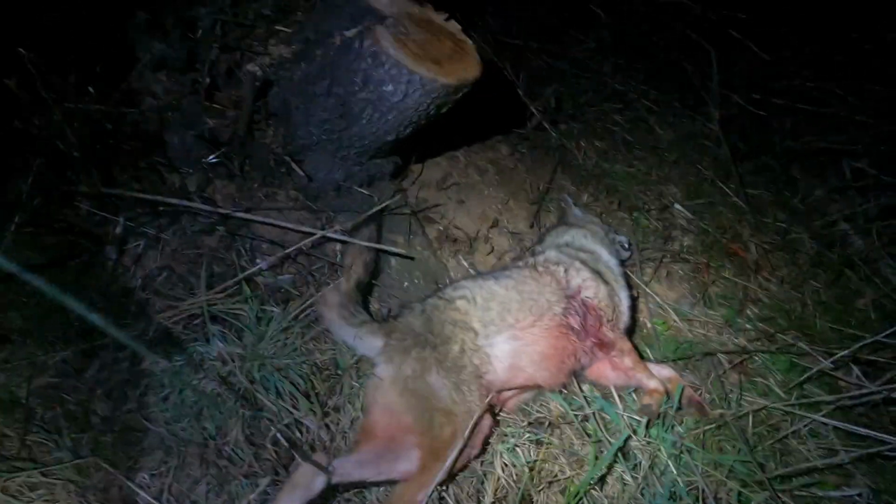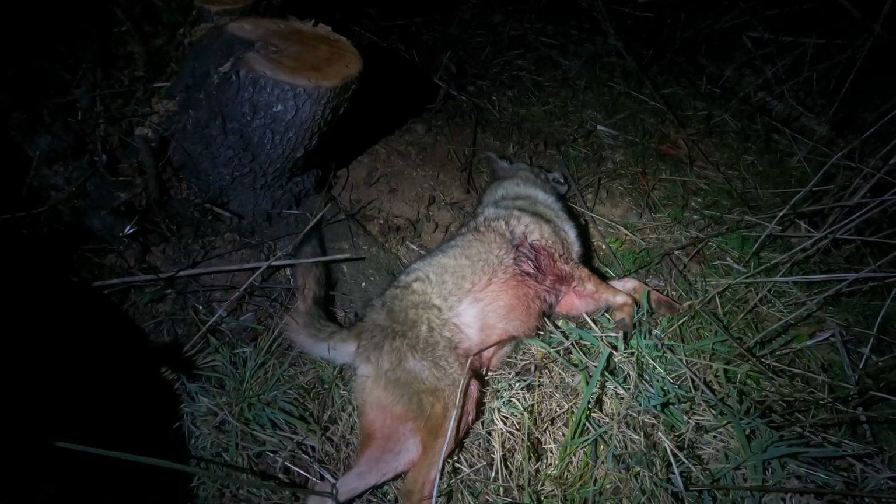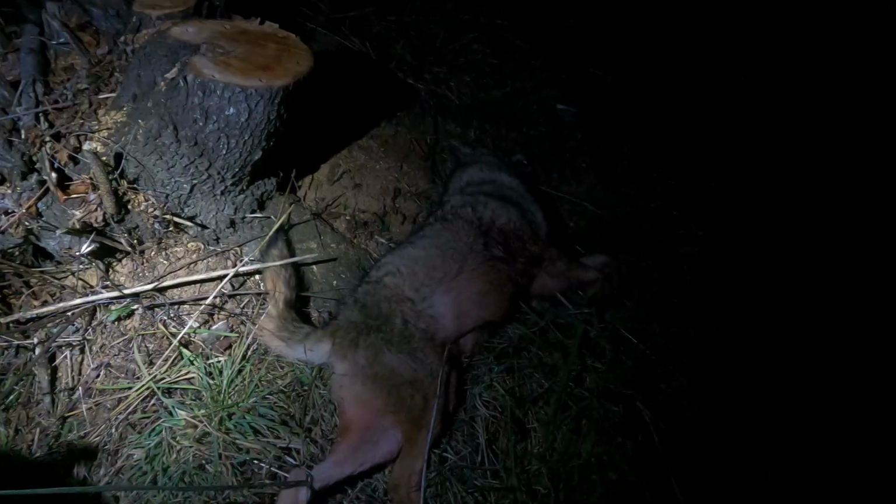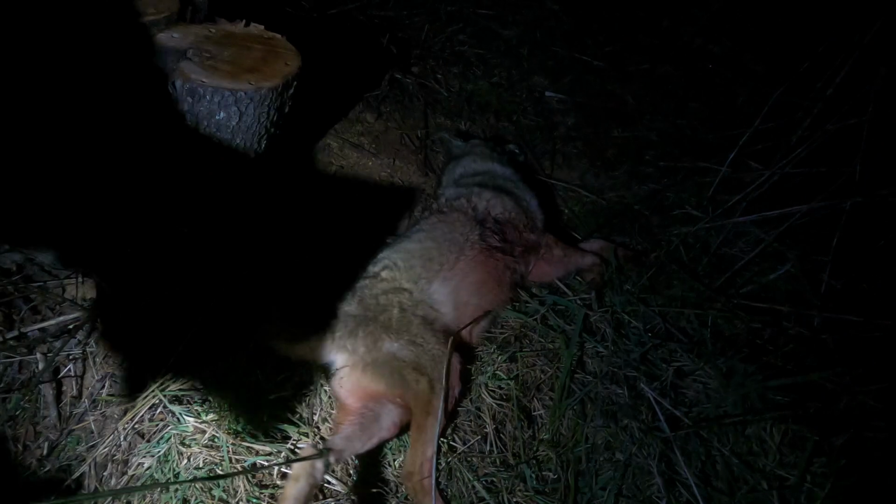Successful night stacking fur. Appreciate y'all watching. Ain't gonna do no outro because y'all done seen it all. We got 4 dogs. Watched the bobcat for a little while. And main man shot one at 500 yards. So we're gonna get to the house. What time is it? 3:30, 4 o'clock? 3:13. We headed to the house.